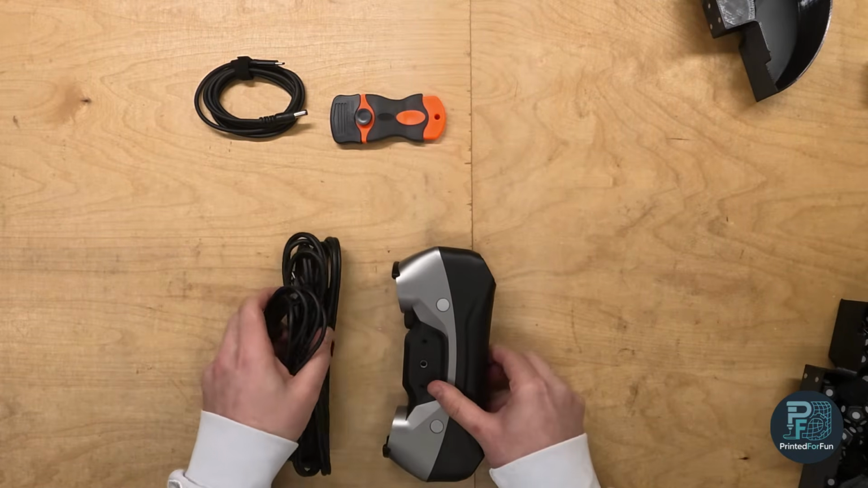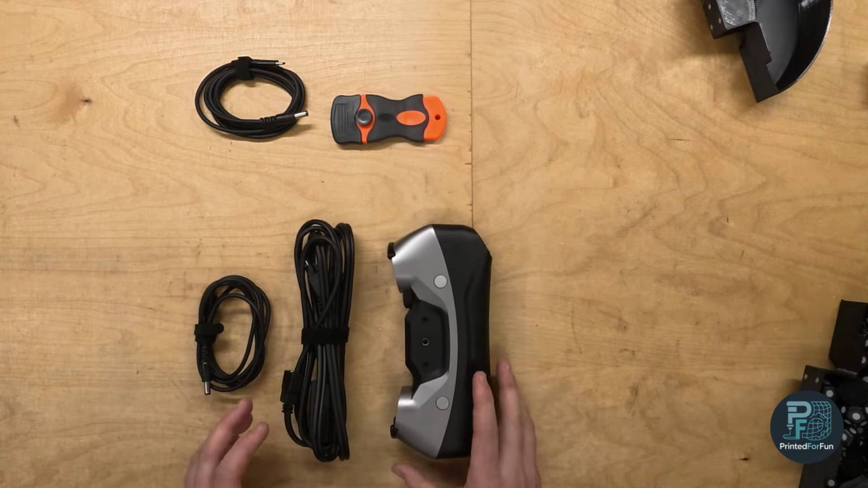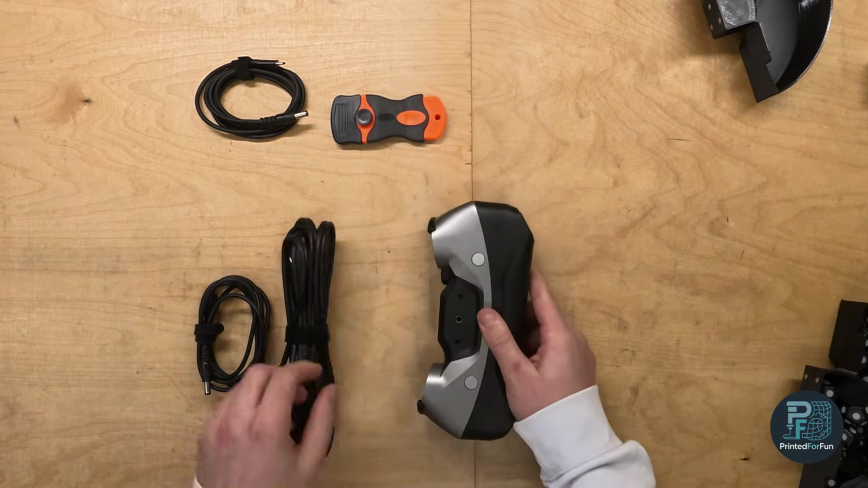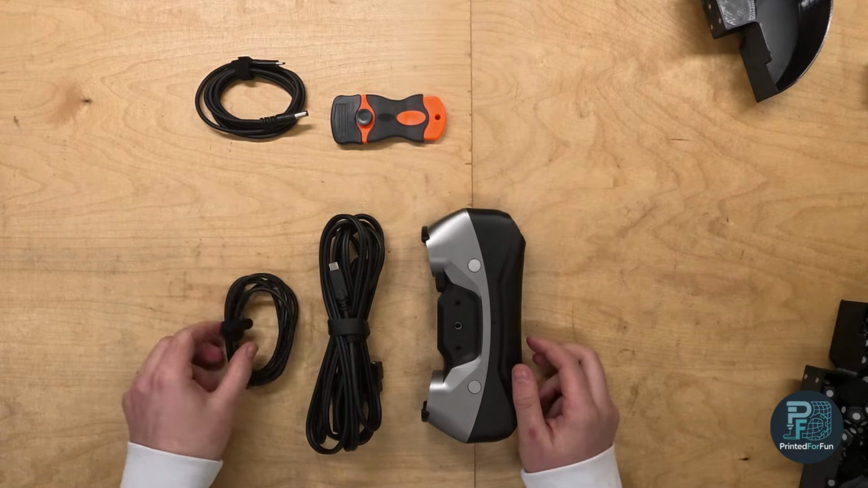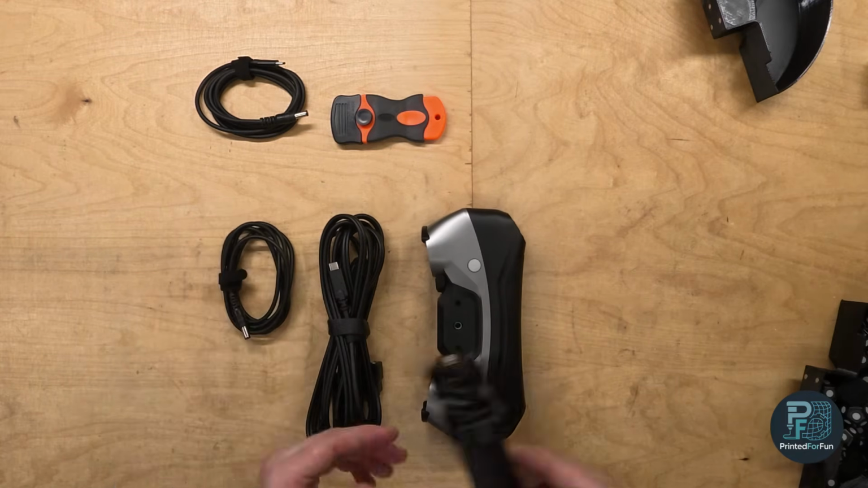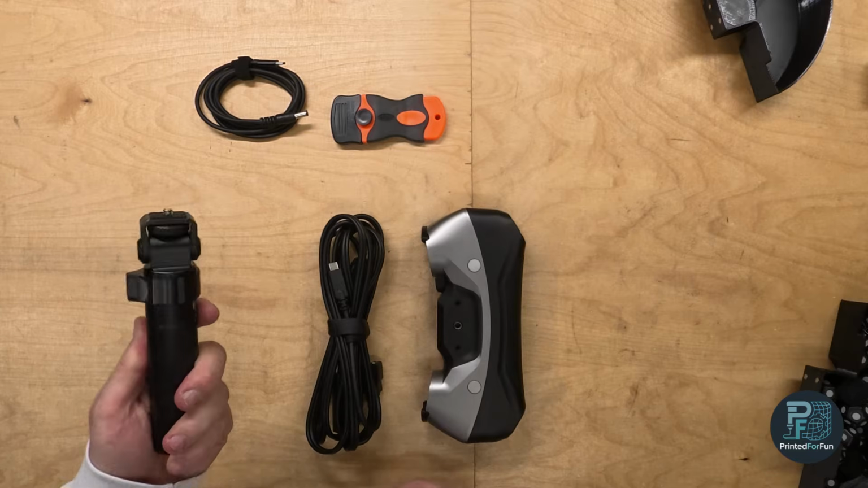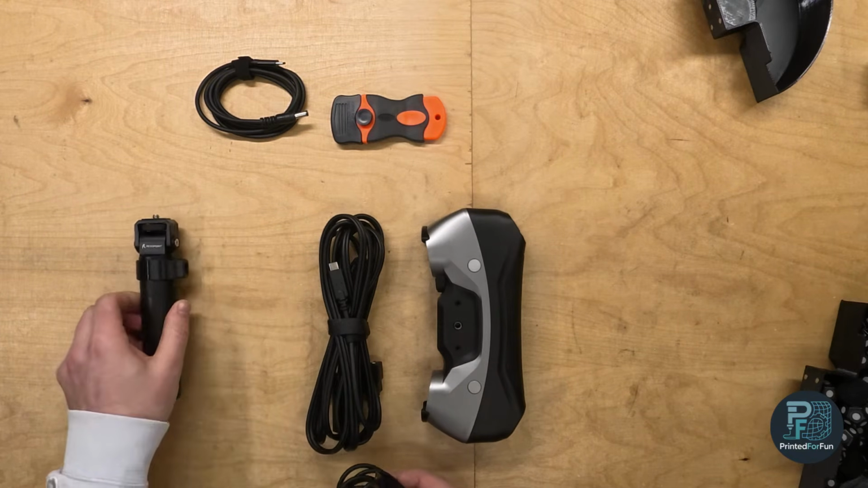So if I use the scanner wired, it looks like this. In the wired mode, you have the scanner, you have the USB cable, and you have the power cable. Of course, you need some way to feed power to the scanner, and luckily the wireless handle works, since it has a USB-C PD output.